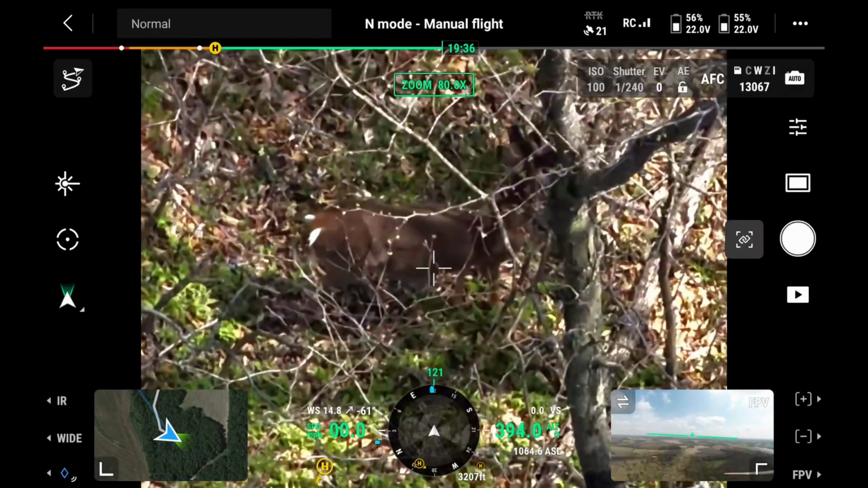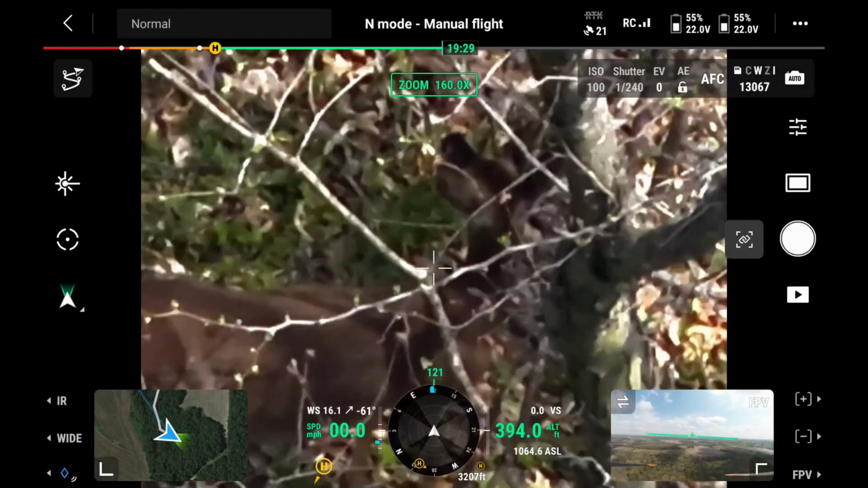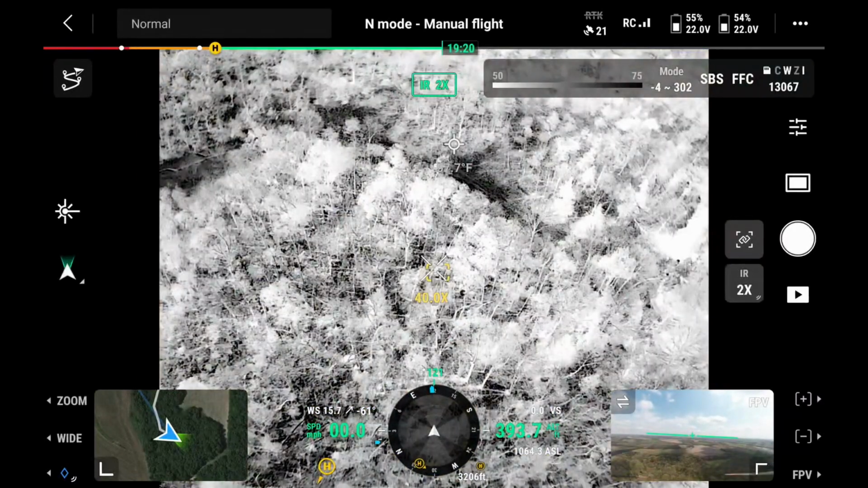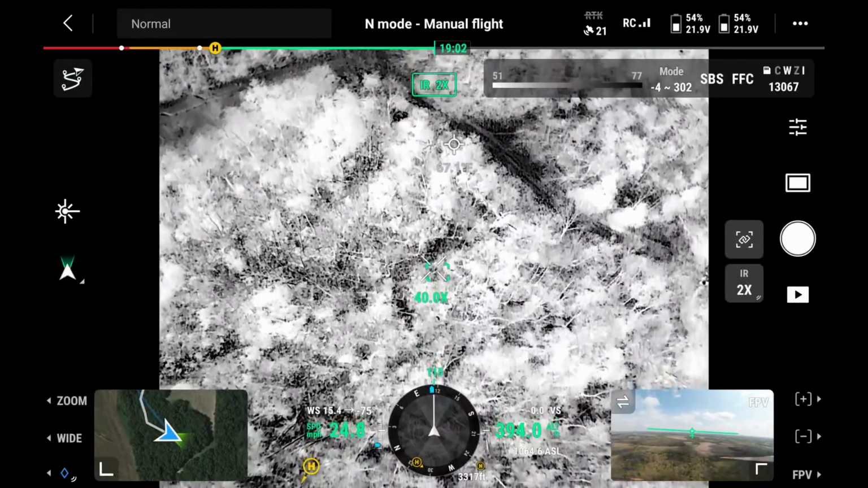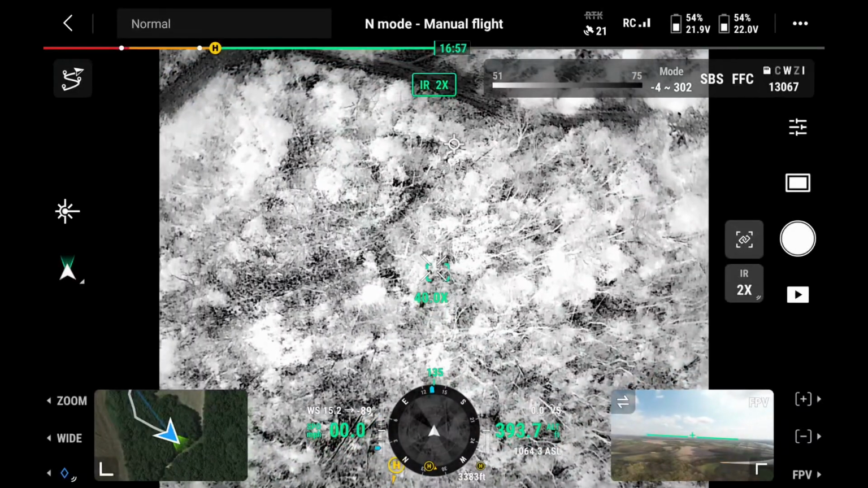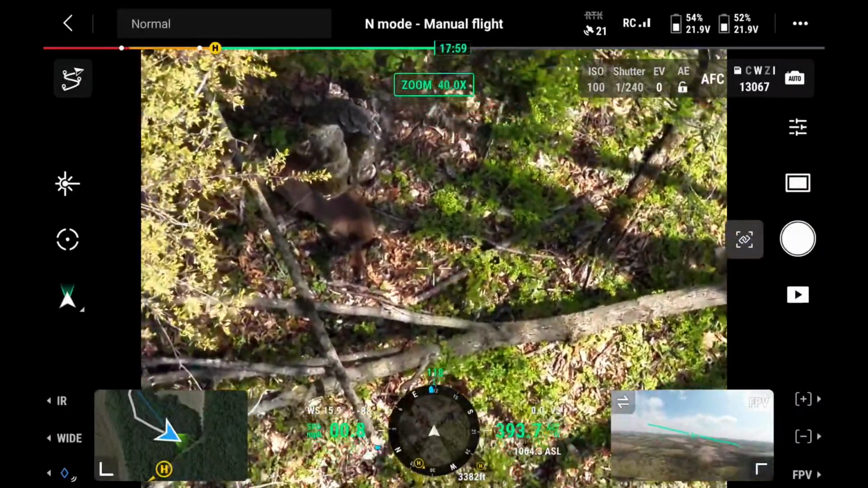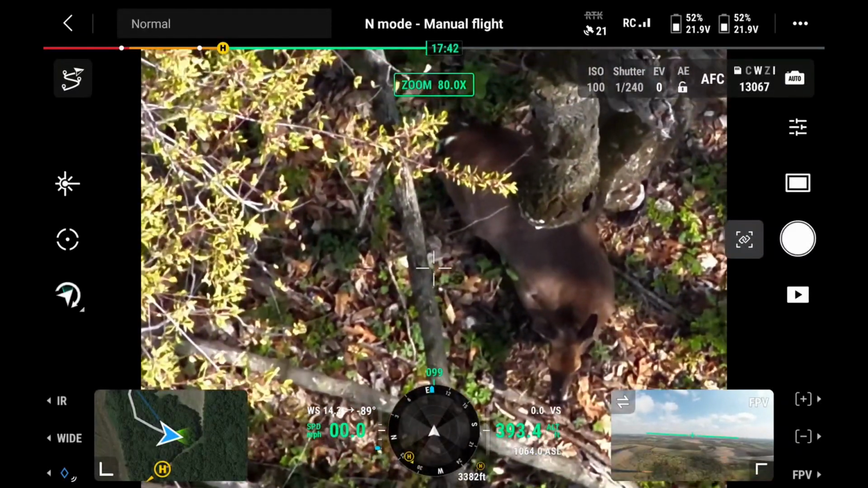There's one. Is that one right there? She's bedded down.